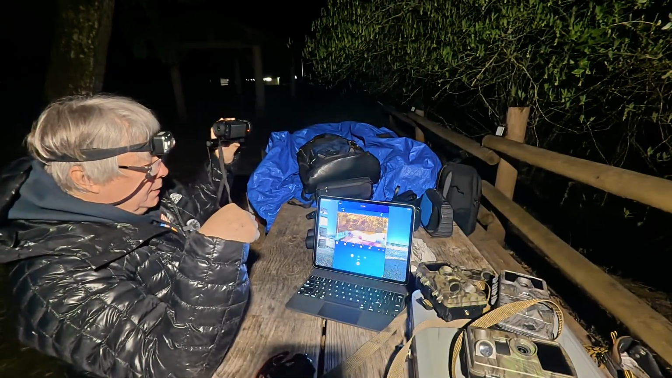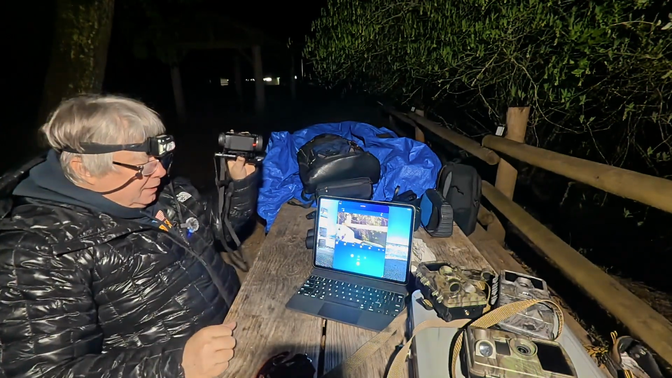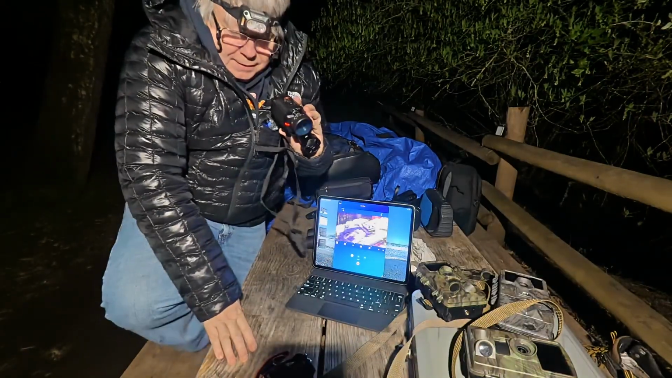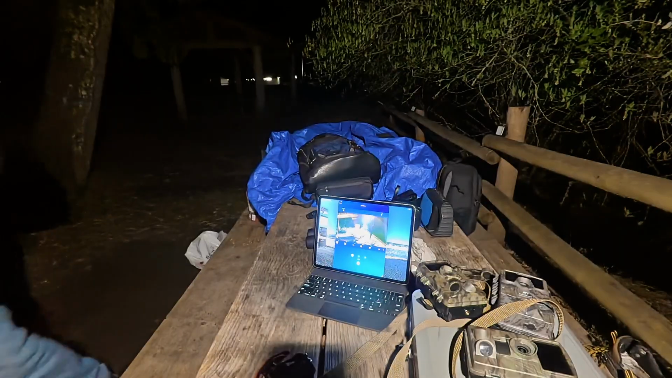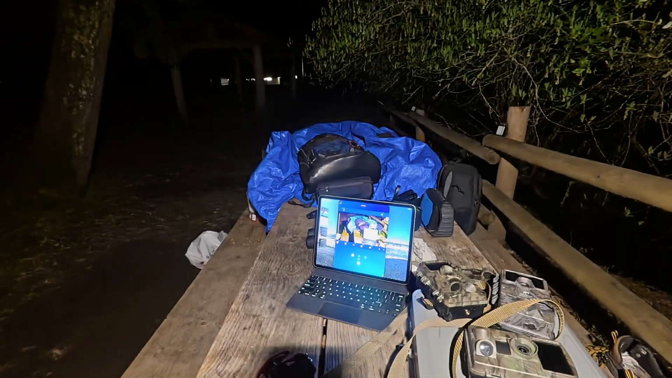And as you can see, that's not a bad setup, but let's go ahead and turn off that light because that's kind of cheating. So we finally did it with the Aurora Pro. We hooked it up to the Wi-Fi, so things are looking good. Now let's turn off the light.